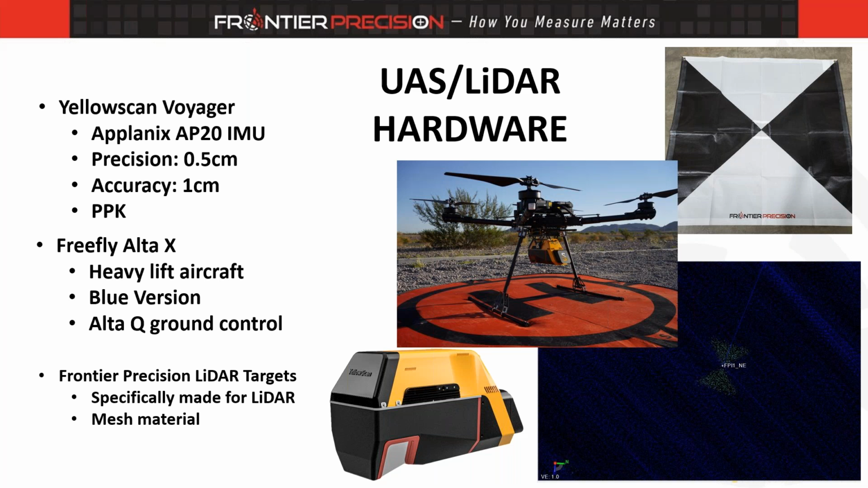First and foremost, on the UAS LiDAR hardware side, we did this in both photogrammetry and LiDAR, kind of doing a comparison between the two. A lot of hype in the UAS or even the survey space on aerial LiDAR. So we wanted to take an approach and look at both sides of that coin.